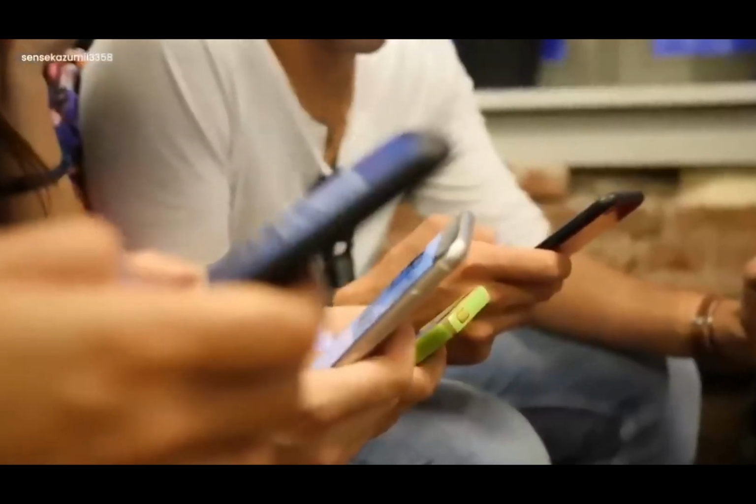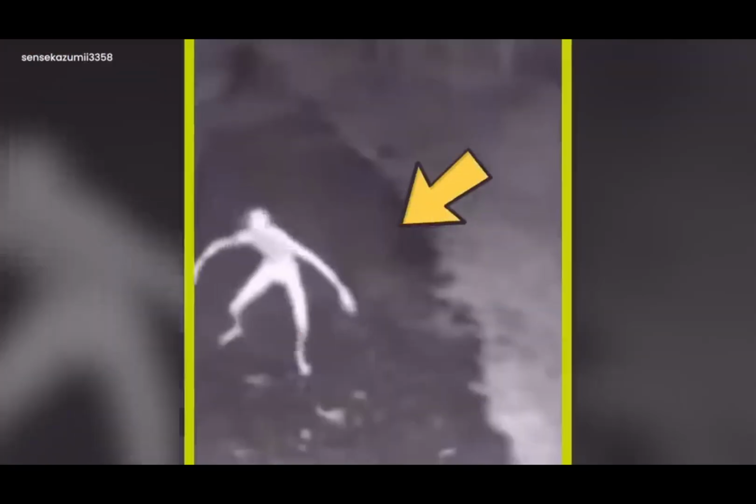People watching on screens were left with a big question. Why did this weird thing come out at night, and why did it dance like that? It wasn't hungry for food, but maybe for something mysterious, like old rituals we've forgotten.